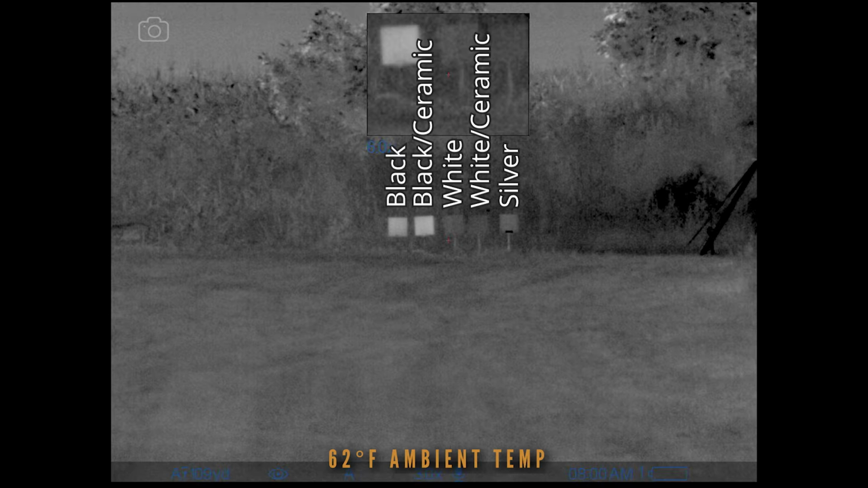And then on the end, obviously closer to the white, we have the silver, seeing how that affects it. Now, the interesting thing on this one is you can see that black line towards the base of the square, and I believe that is just the angle. There's a weld right there that's angled at 45 degrees, and I think that's just how that's reflecting differently.